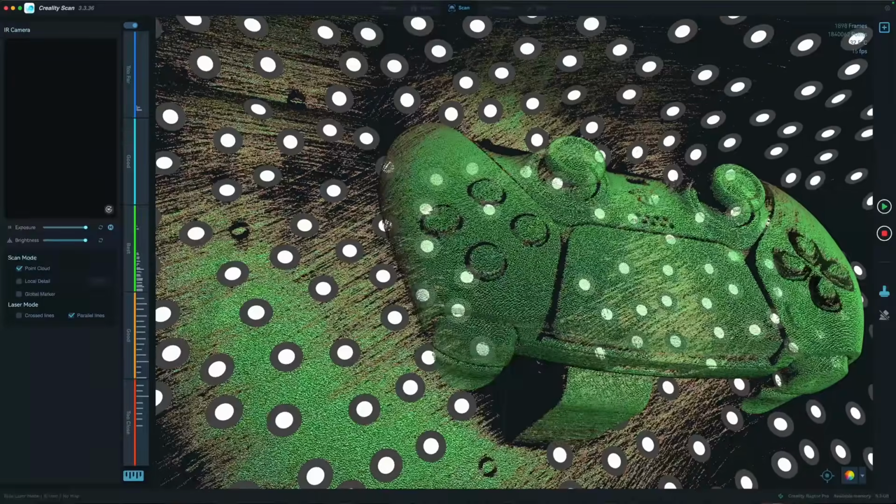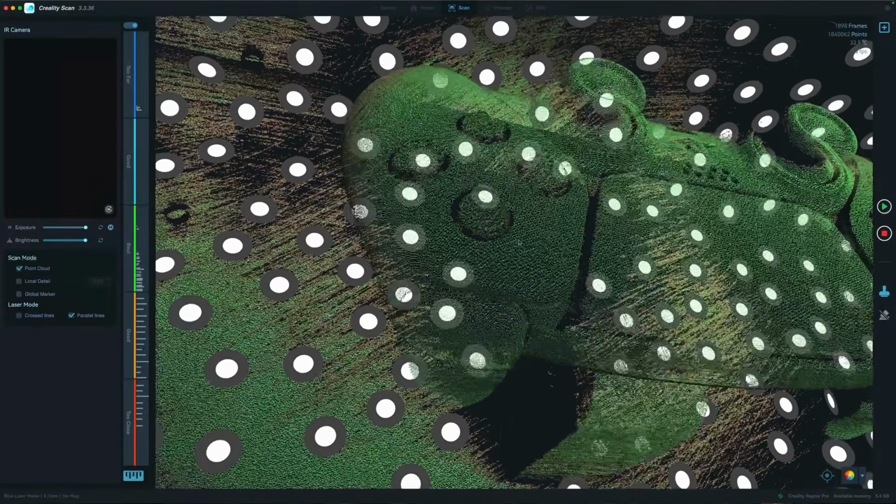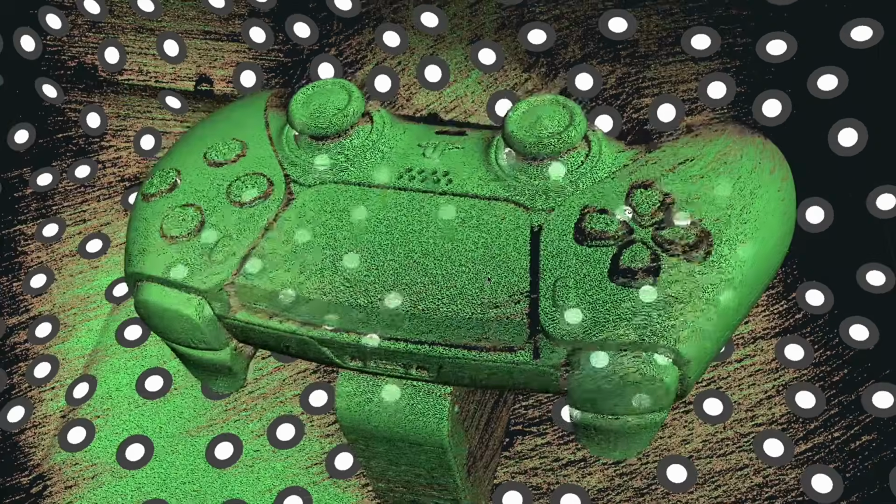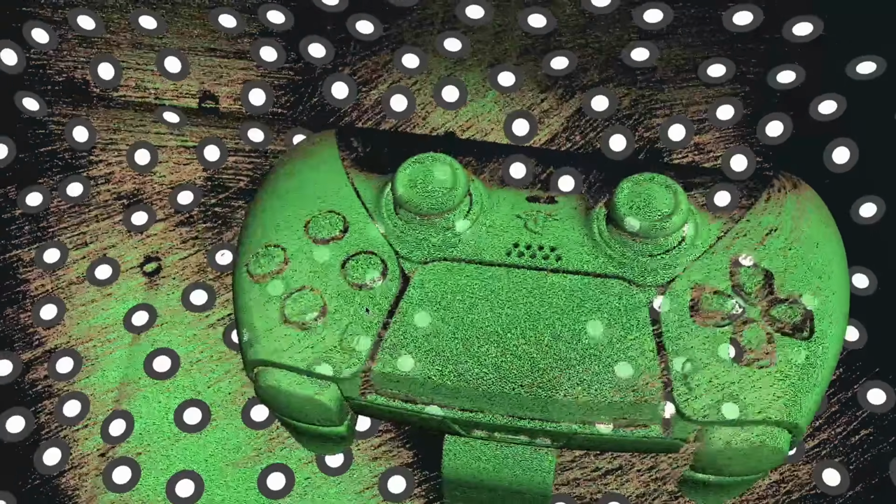And on the other side, these buttons turned out just a little bit better, but not really by much. We're still missing a lot of information around the radius. And by the way, when things are orange, that means that they still need some attention, and if they're green, there's enough points there. So the more green this model is, the better.